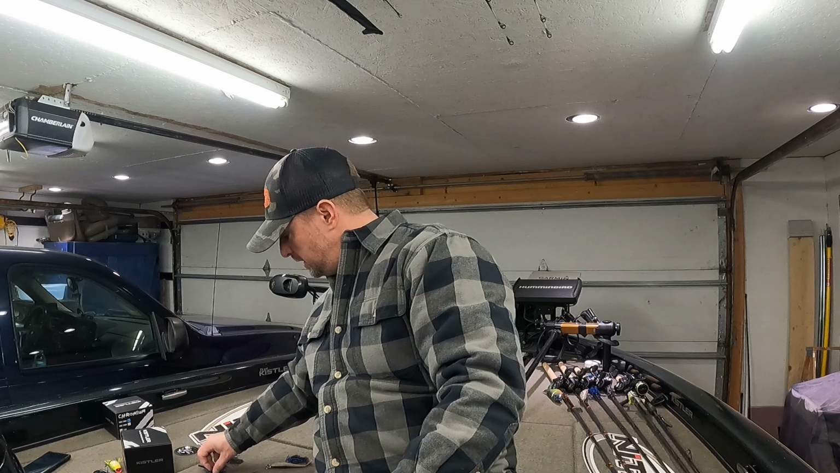It shouldn't be that big of a difference, but it could make a difference. I really don't know for sure, but it hasn't affected me any. So just give it a shot and see what you think. You can do that with crankbaits too, and then heavy jigs.